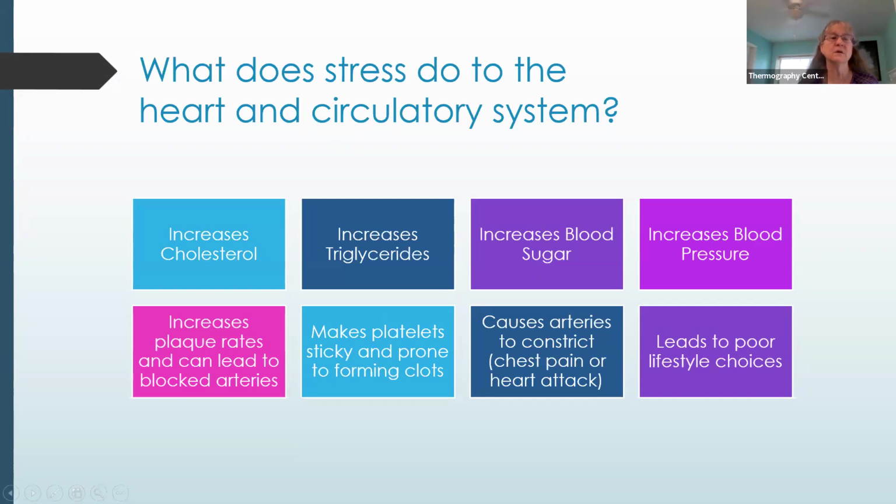Well, cortisol increases cholesterol levels in your body. It increases the triglycerides. It increases your blood sugar. So diabetics, one way to bring down your blood sugar is to get rid of the stress in your life. It increases your blood pressure. When your blood pressure is high, find ways to reduce your stress level.